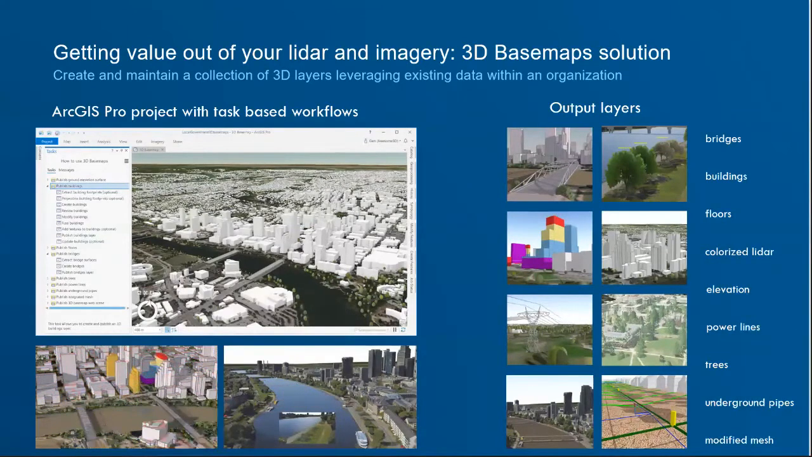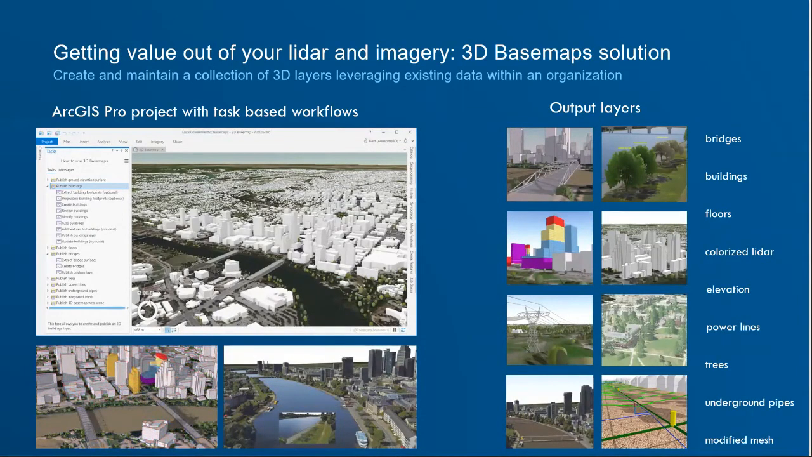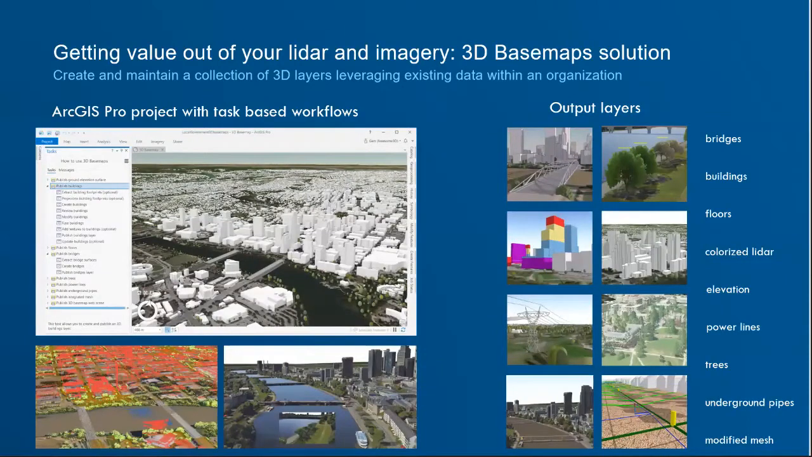You can take your LiDAR and colorize it, which is where you take your imagery and your LiDAR and you combine them to where each point has values of red, blue, and green, and even infrared or other colors. You can also create your elevation layers through it easily. So you can bring in your elevation and then output your LiDAR, and then create from your LiDAR both the DTM, DSM, and the normalized difference surface model all at the same time.